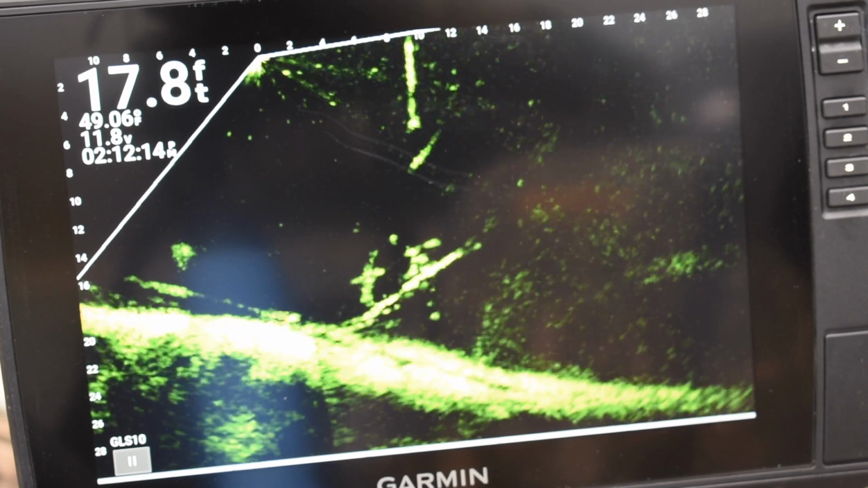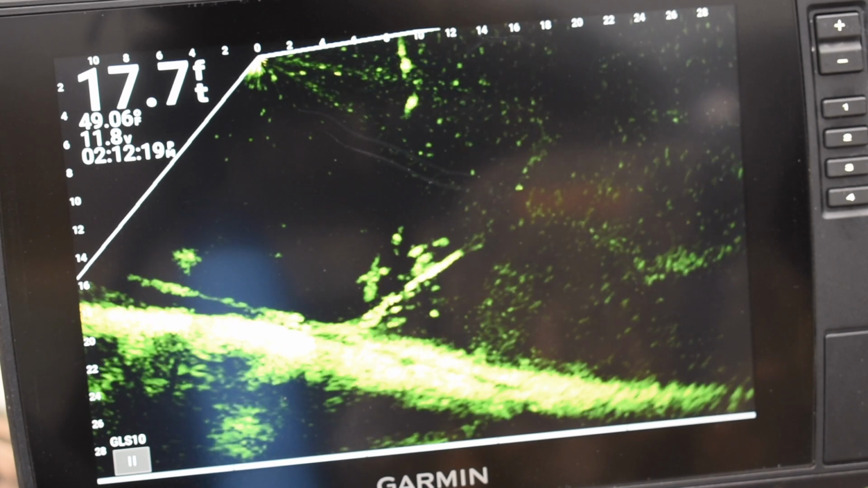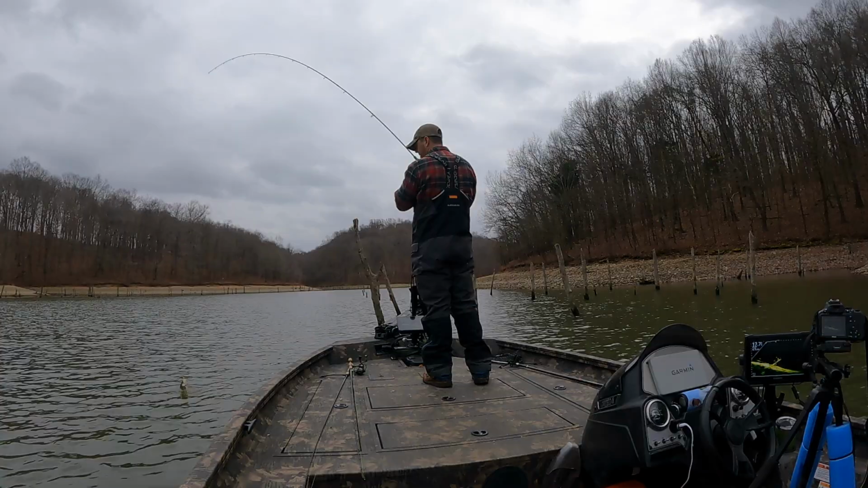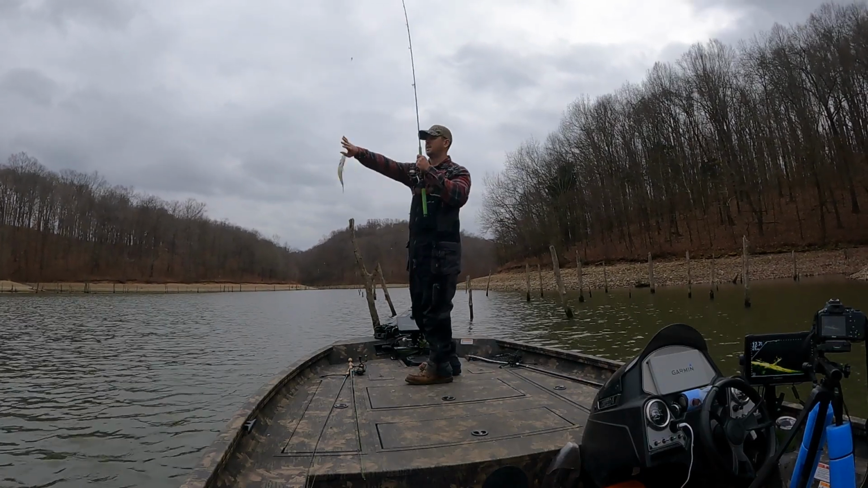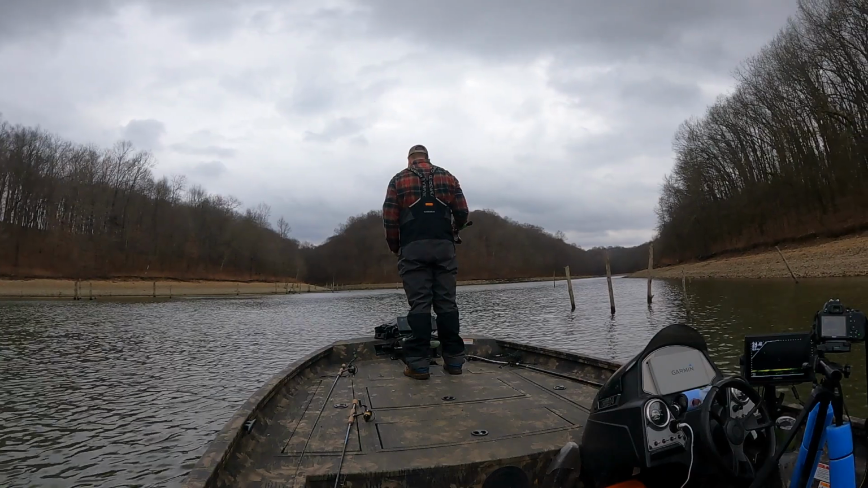You see here, I'm trying to let this little fish shake off, and it wouldn't do it. It just would not let go. So I ended up having to catch it and take it off the hook. But we got down there and got snowed into a cabin for 2 days.